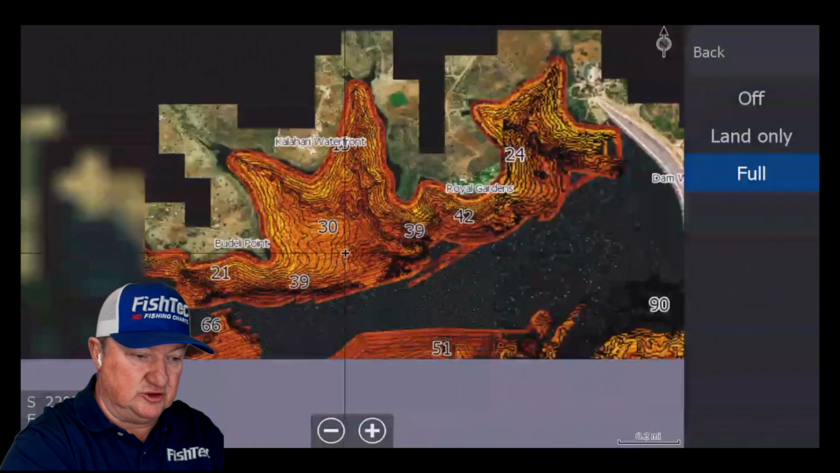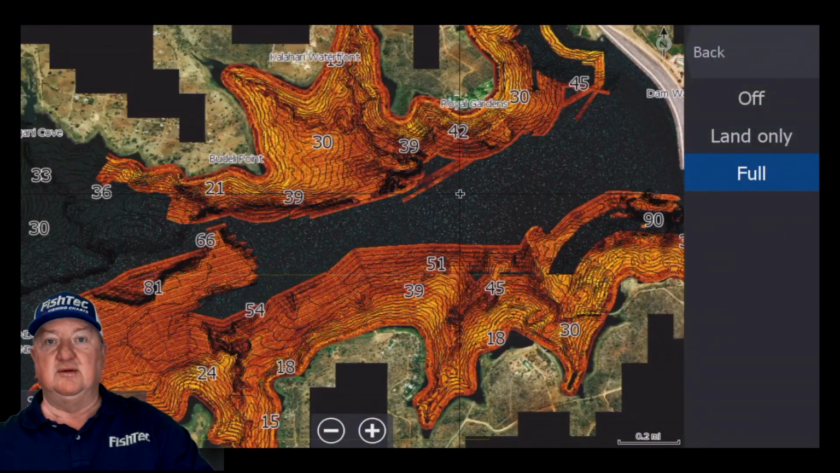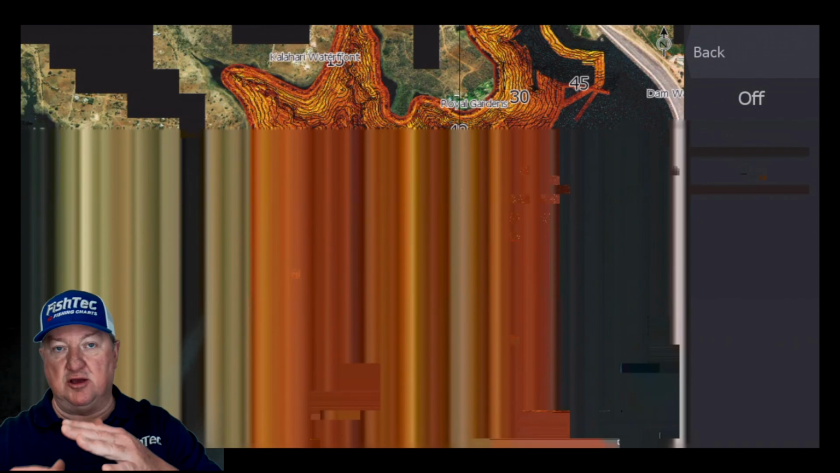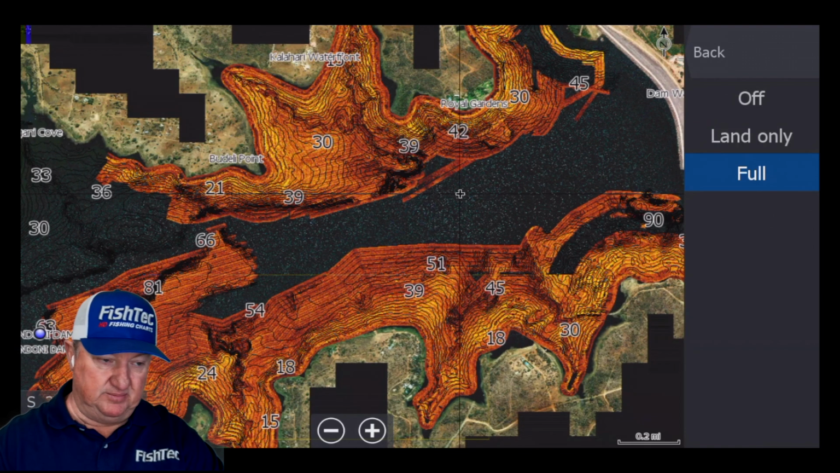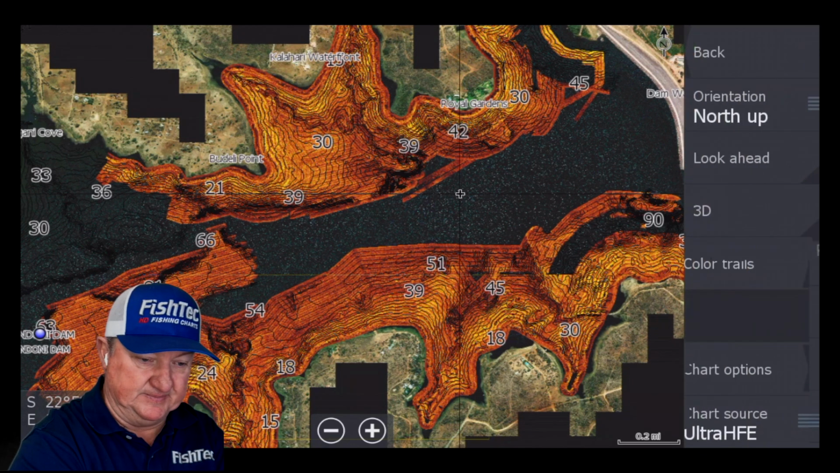Just another little trick, if you guys are planning on finding that deep water closest to the shore, flats closest to it, try and determine what you consider shallow and what is deep. So let me show you how to do that.